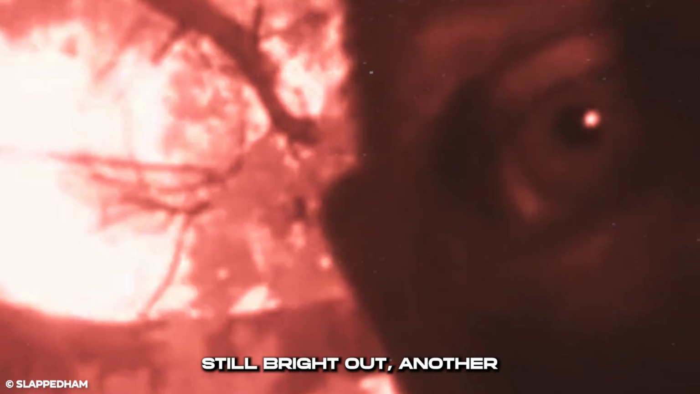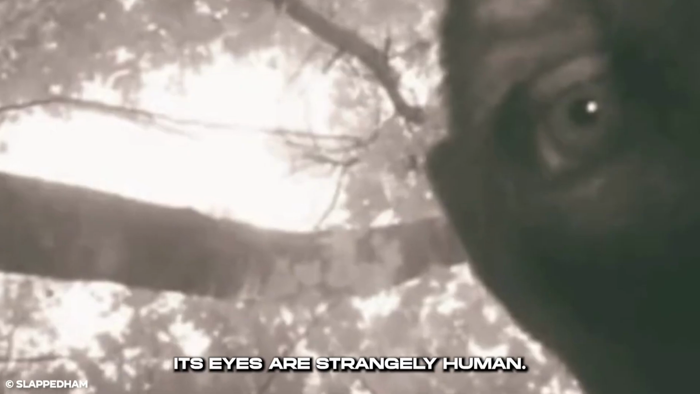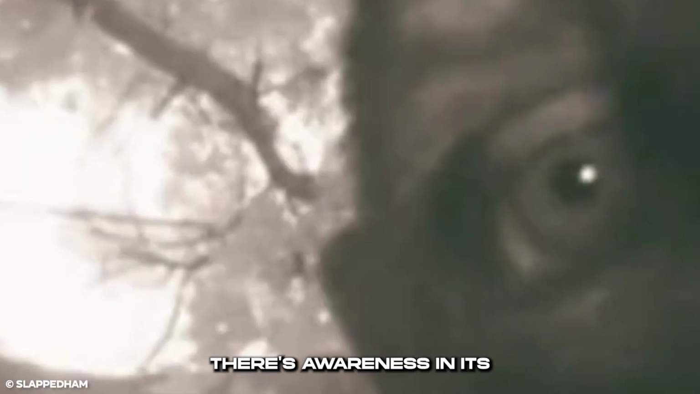The following day, while it's still bright out, another strange creature peeks directly at the trail cam. Its eyes are strangely human. There's awareness in its eyes of what the camera is.